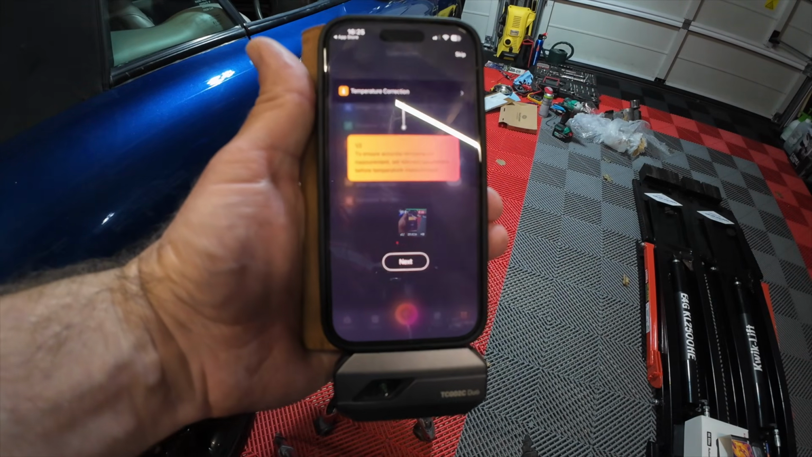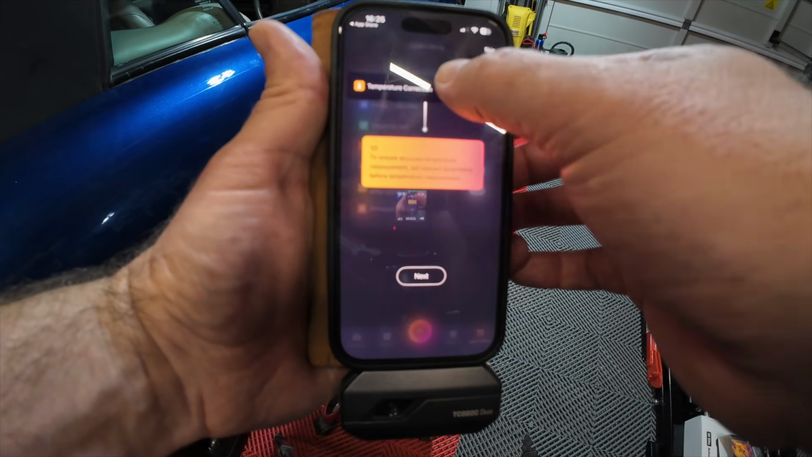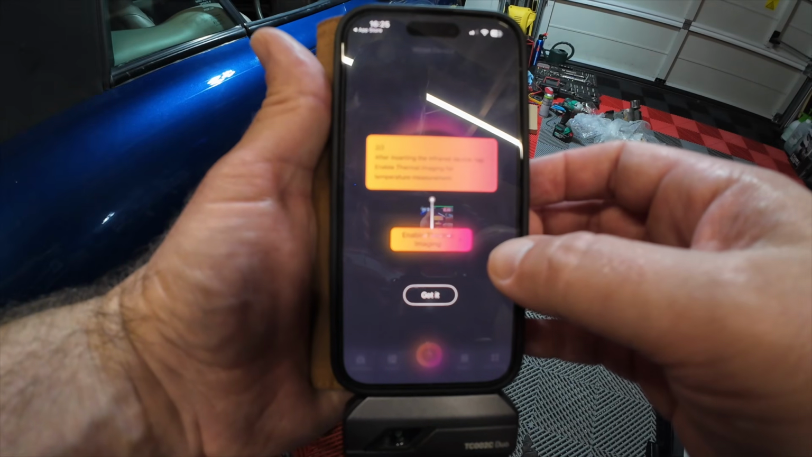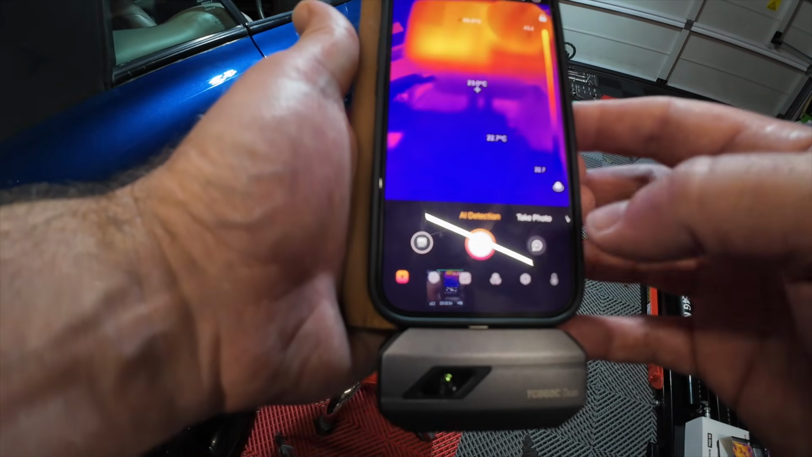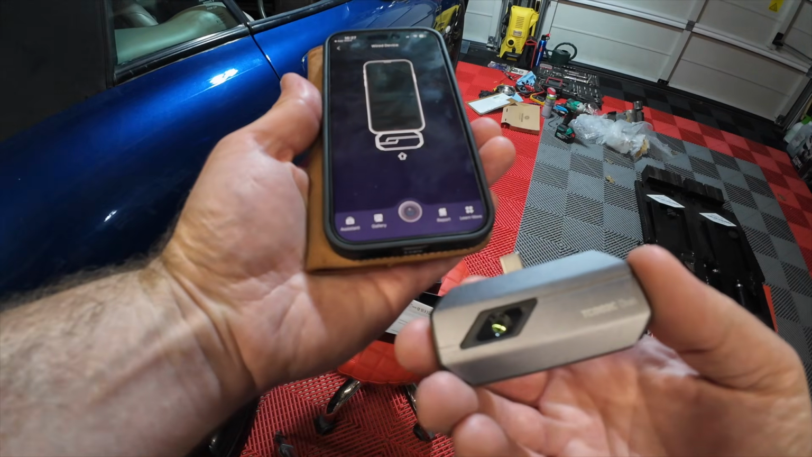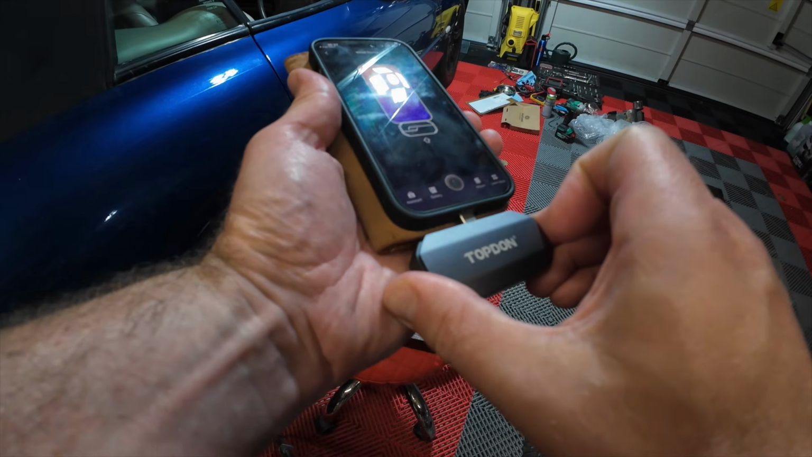To ensure accurate temperature measurement, set relevant parameters before temperature measurement, right? After installing the device, tap thermal imaging for temperature measurement. Got it. AI detection is now live. Try it now. Wow. Okay, we're flipped. When I hooked it up, I had the camera facing this way, which is pretty stupid. So I shall face it that way.